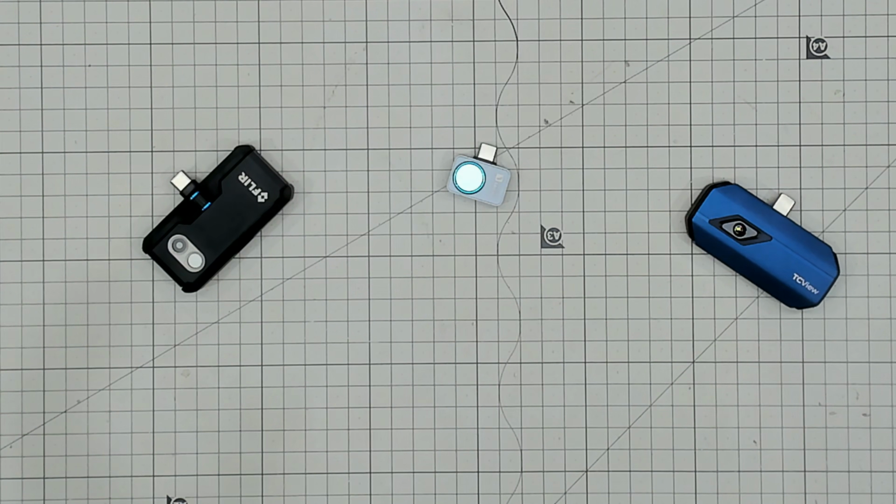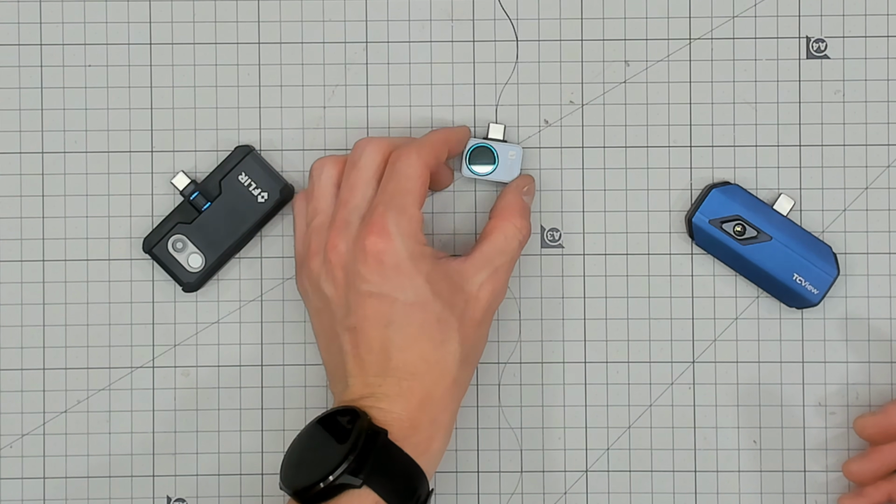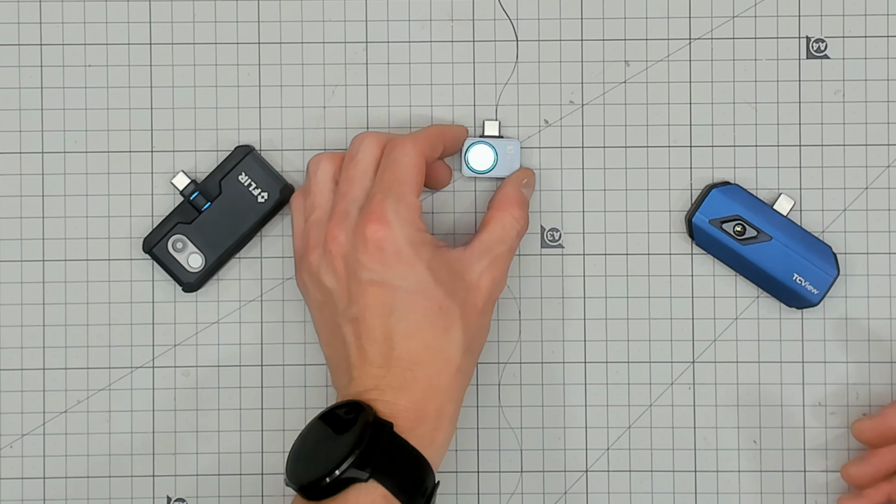So, look, it's really hard to compare. This one wins in size, but with that overlay not being there or in the same manner or having a carry case, it loses out.